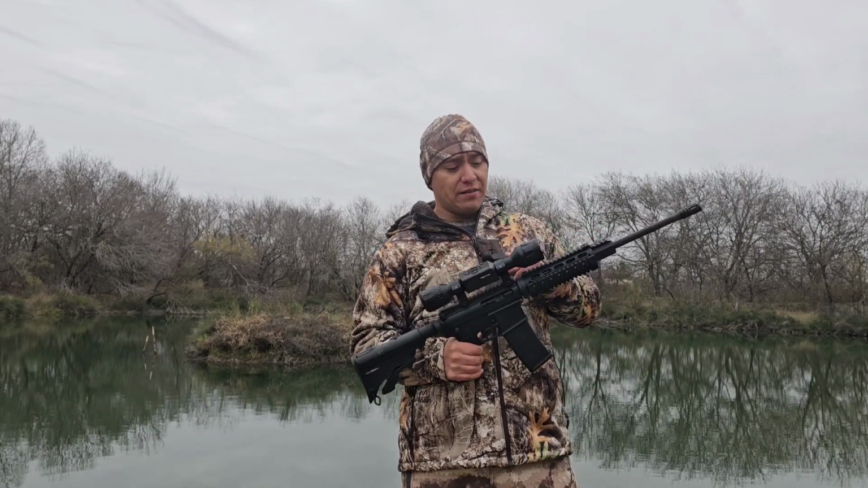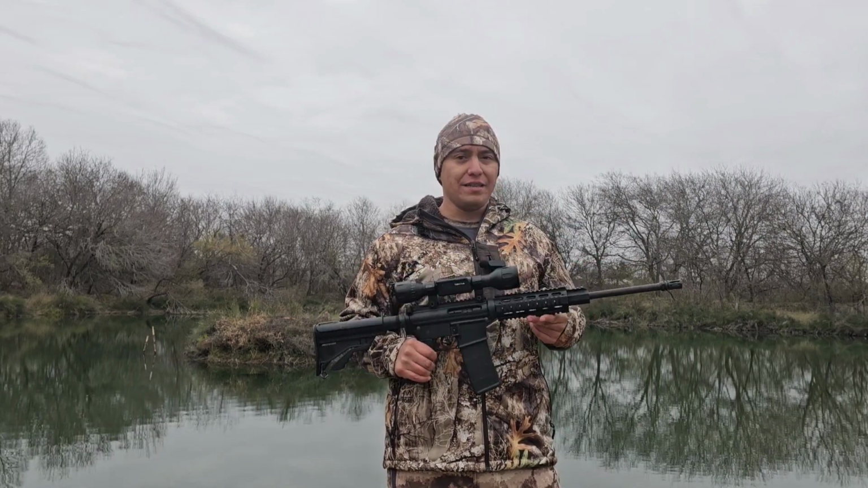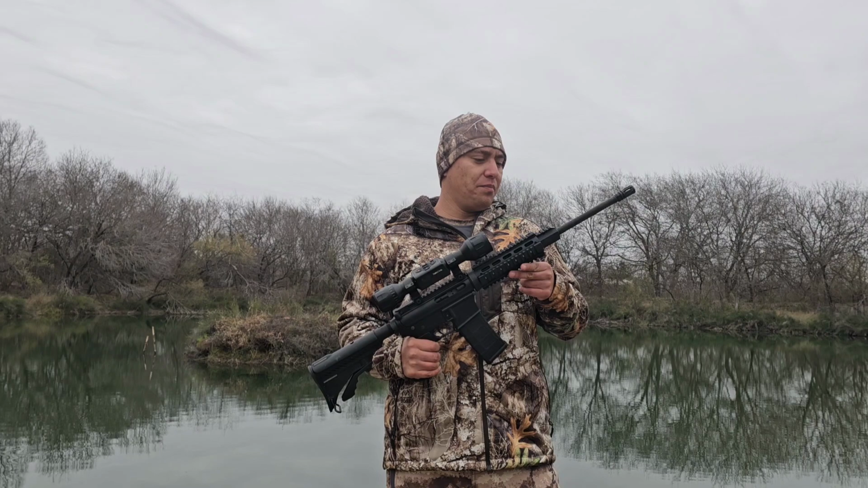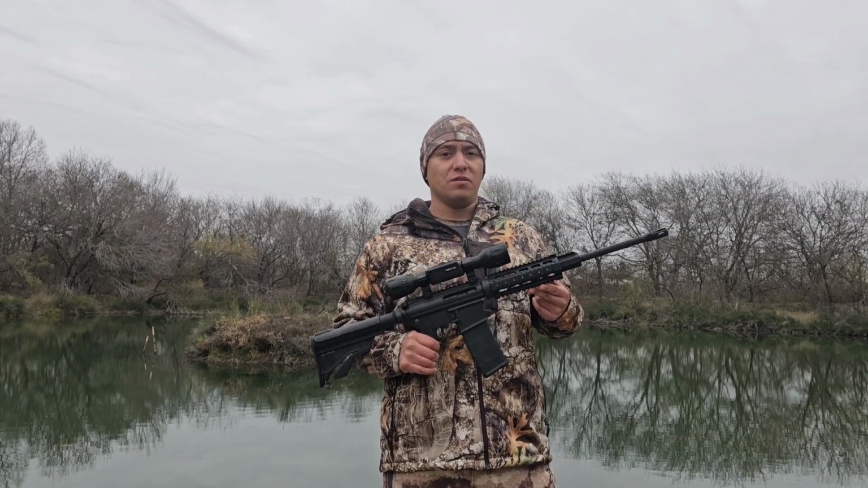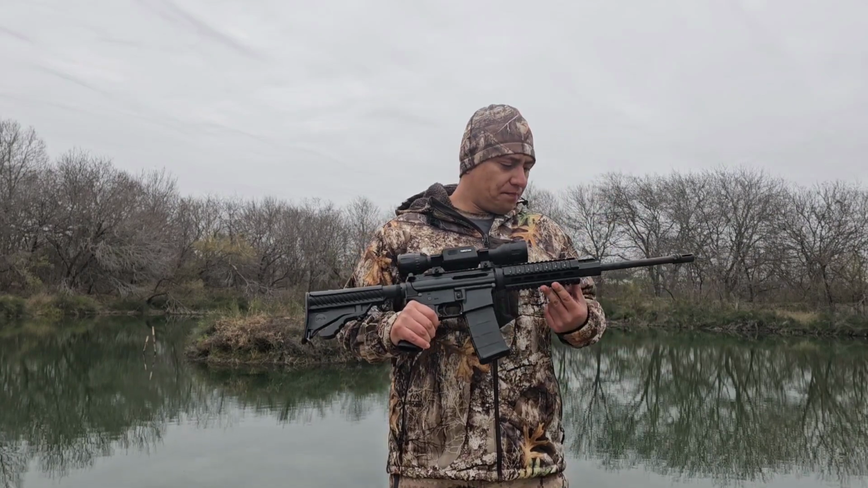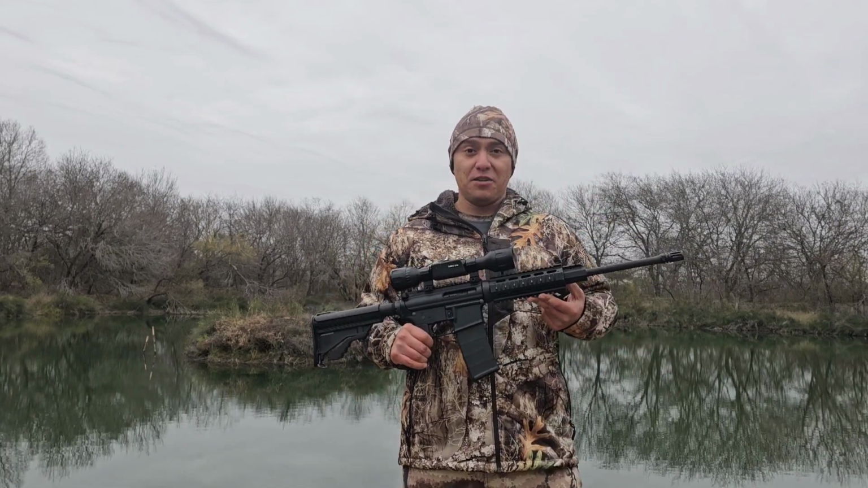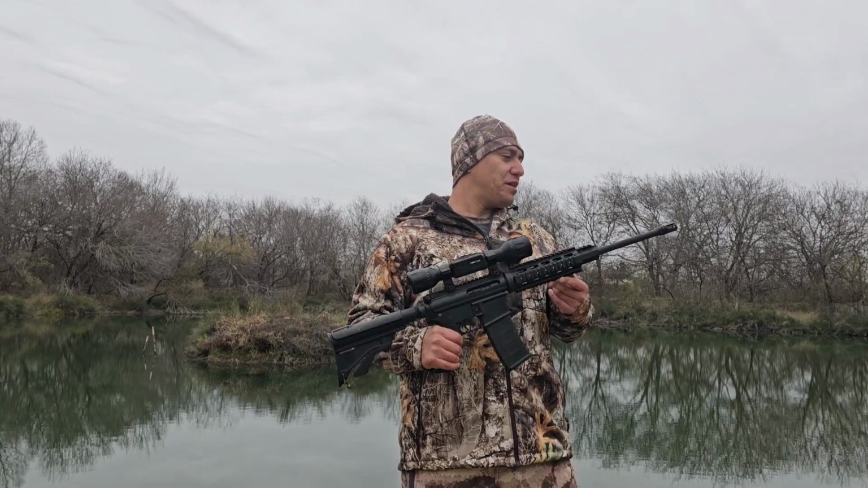This thing's actually pretty heavy, it adds a little bit of weight to it. So I don't need to add any kind of lasers or lights, or a bipod or anything like that. It's just going to add more weight to what I have to carry when I'm hunting. Especially because I plan on doing some helicopter hunting, maybe in the next year or two. So that would be pretty exciting.